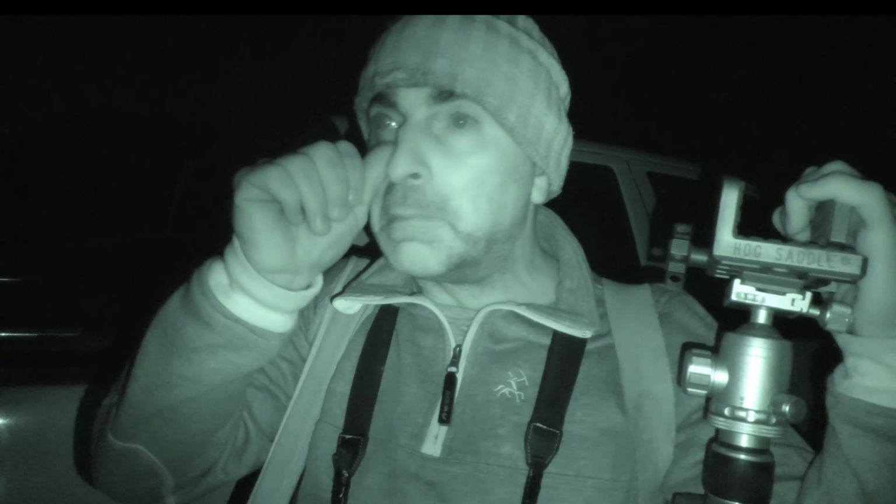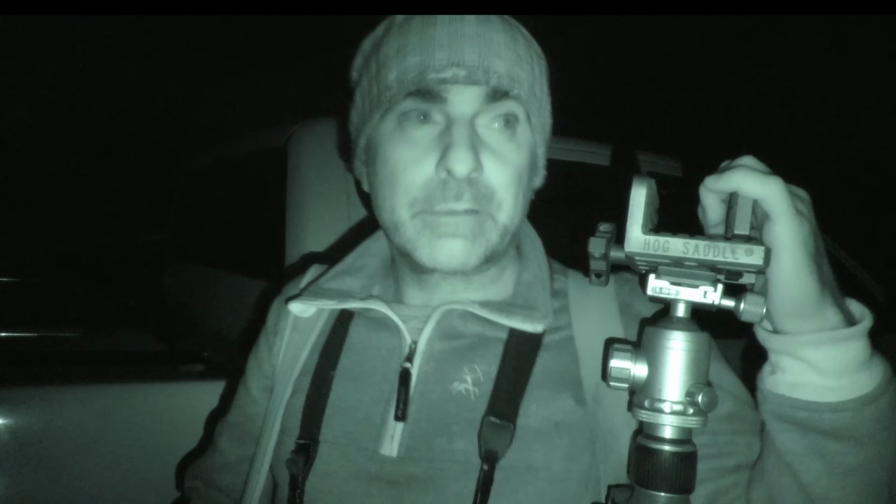So anyway, we've seen one fox already, just off the side of the driveway to the farm. So that's a good sign, so there's bound to be a few about, so let's have a wander out across the fields and have a look.